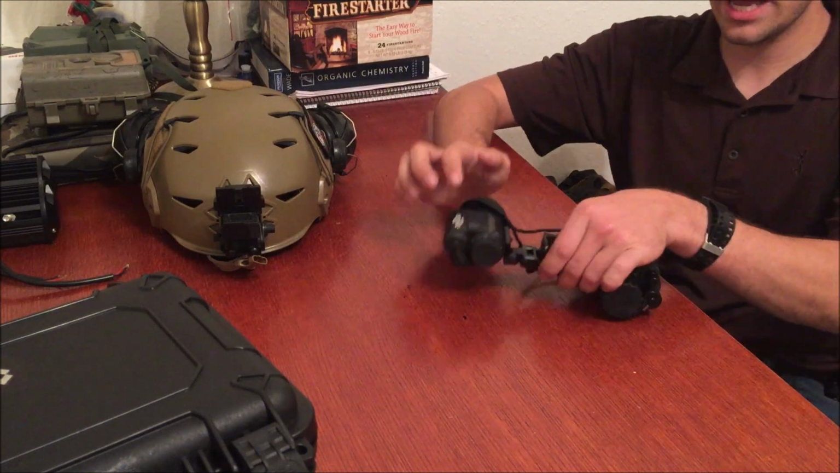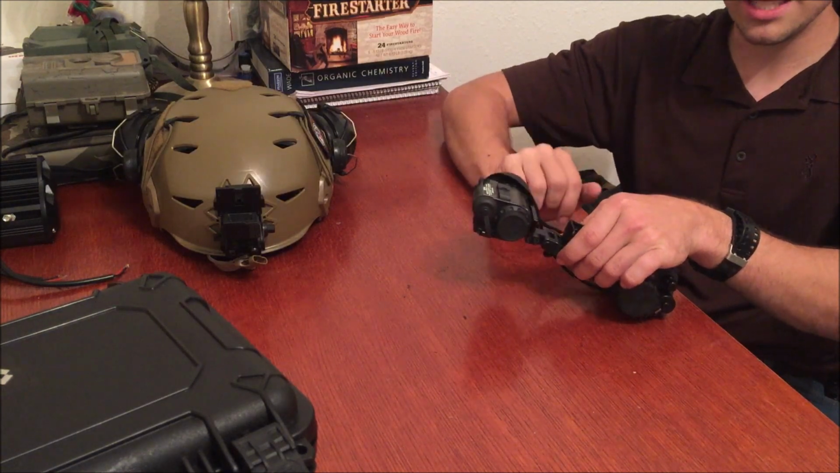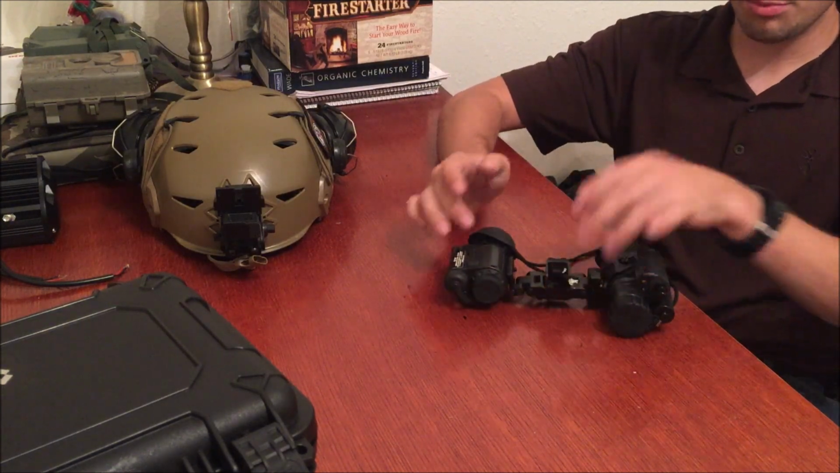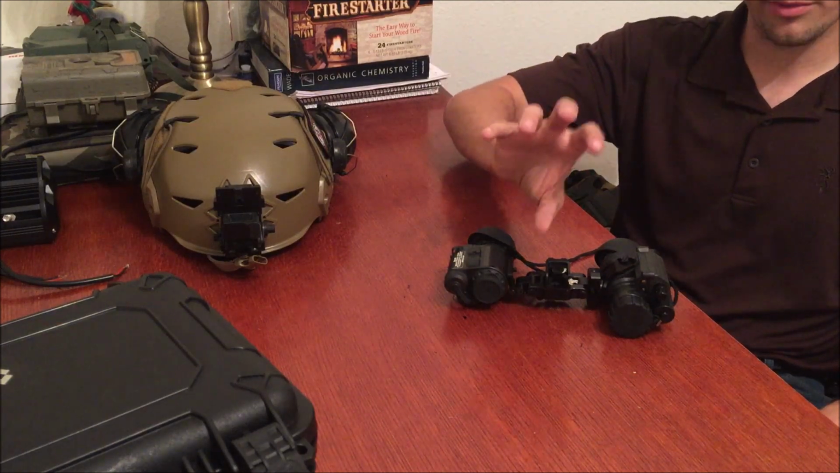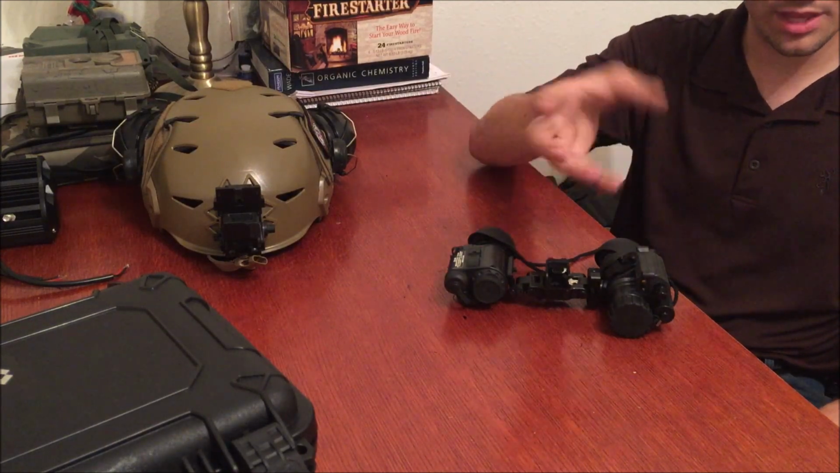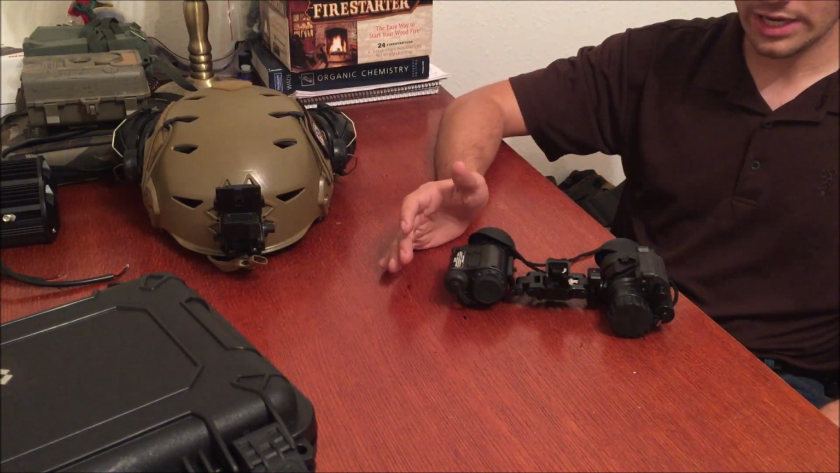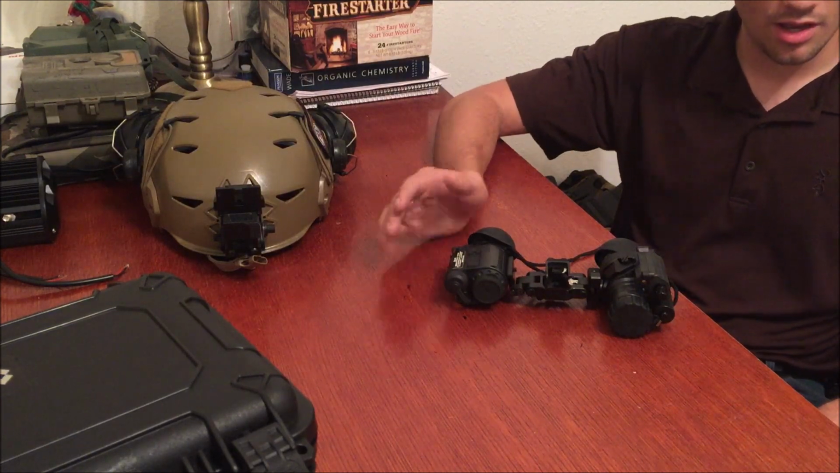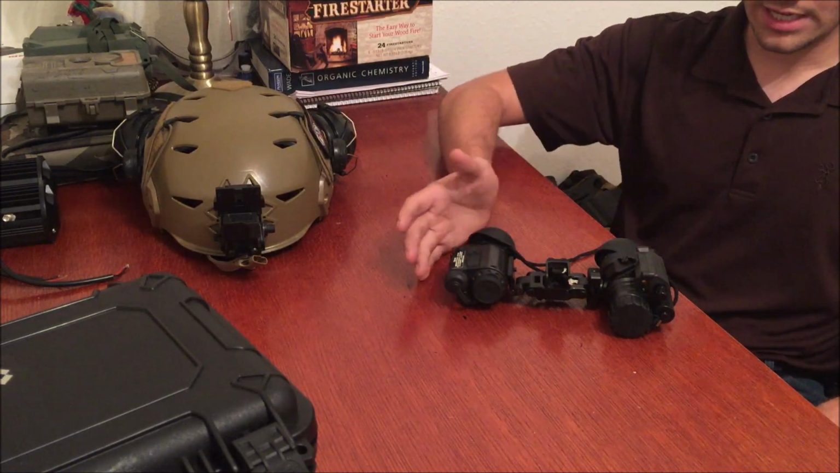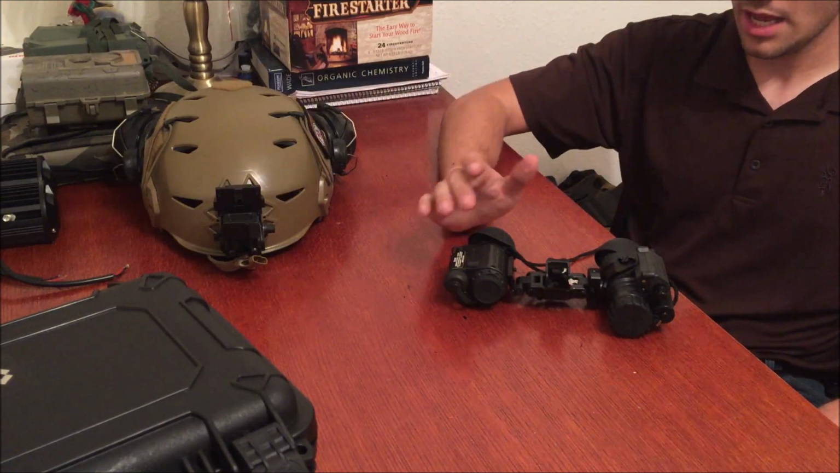The FLIR Breach has three of these rails. It has one on the top and bottom and one on the side. In order to be able to see through it properly, I had to pick the side one. The screen on the inside does rotate, so if you flip it upside down, the screen will rotate with it, but it does not rotate for the up and down. So if you want to be able to read the readout features that comes on the inside, like your compass and your angle, you're going to need to have it in either the up or down horizontal position.